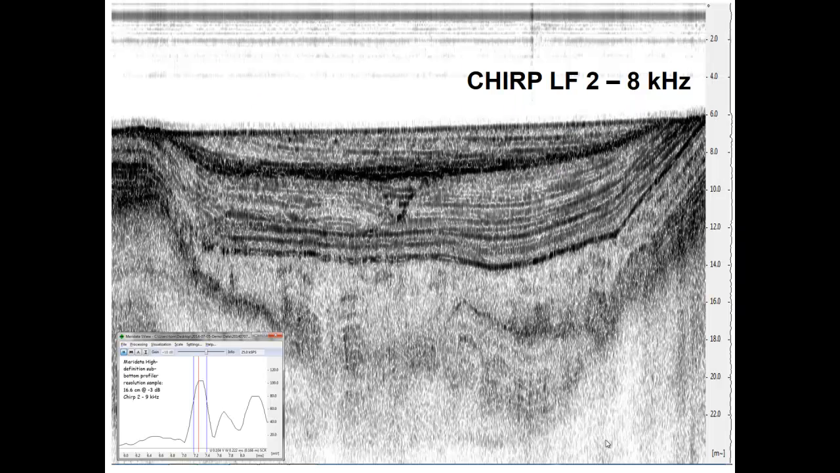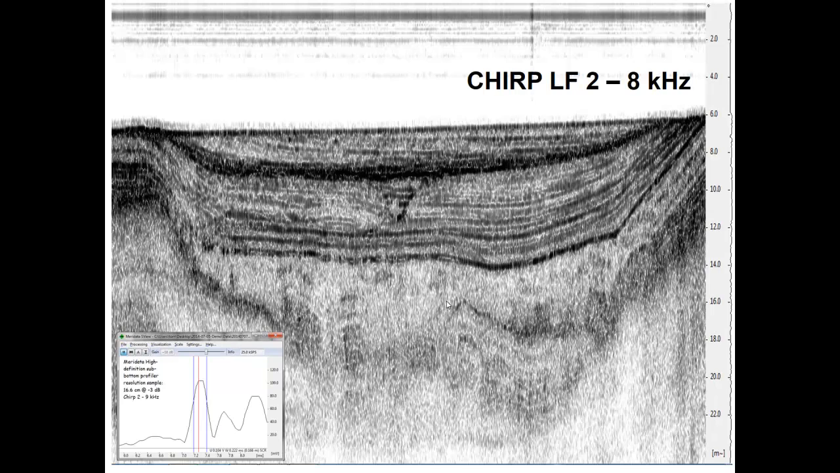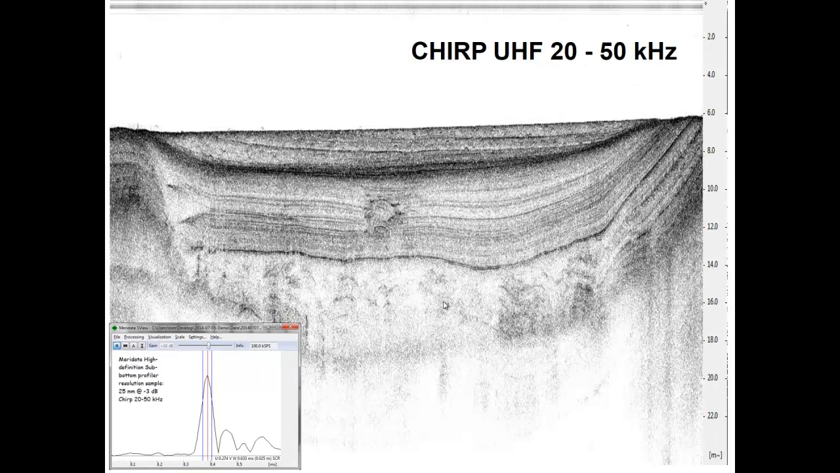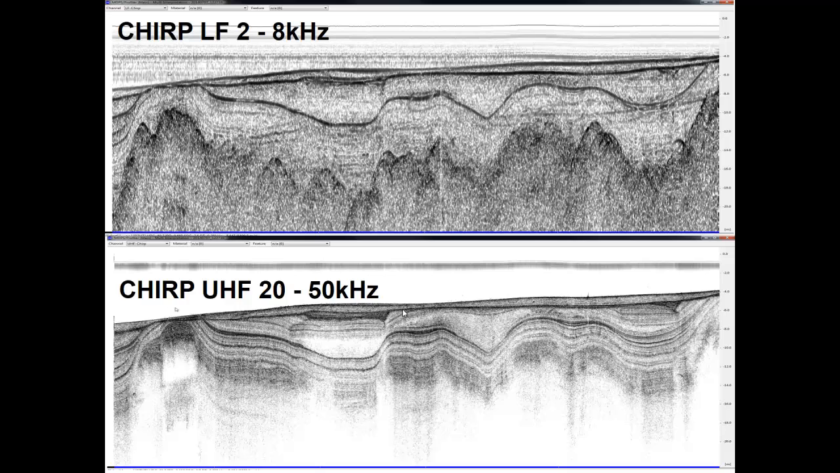I show you some examples. This is normal data coming from the CHIRP 2-8 kilohertz. The same data, the same profile with a CHIRP 20-50 kilohertz. You can see clearly the difference between resolution in both data. So here is another example. The CHIRP 2-8 kilohertz and the CHIRP 20-50 kilohertz. You see clearly the difference.